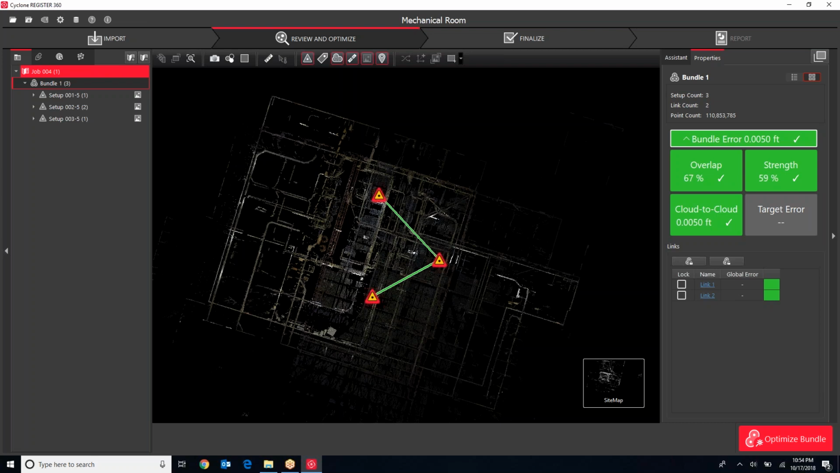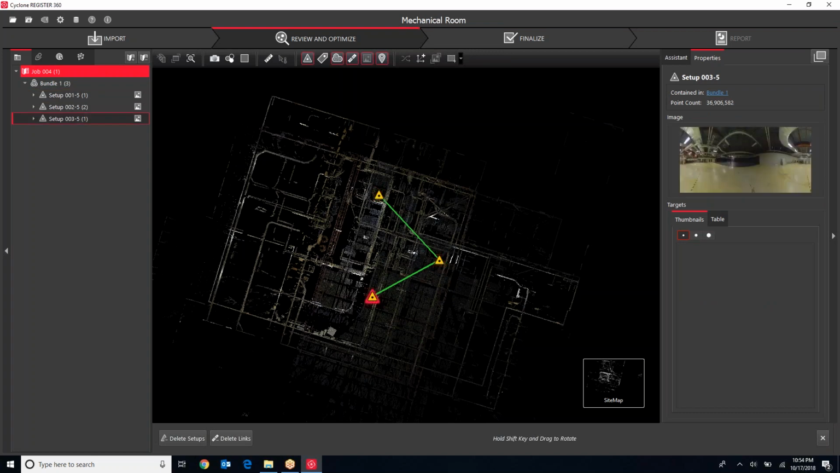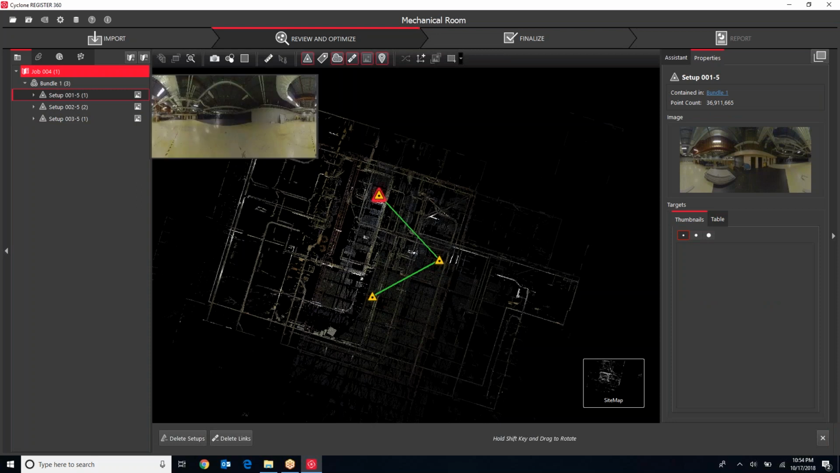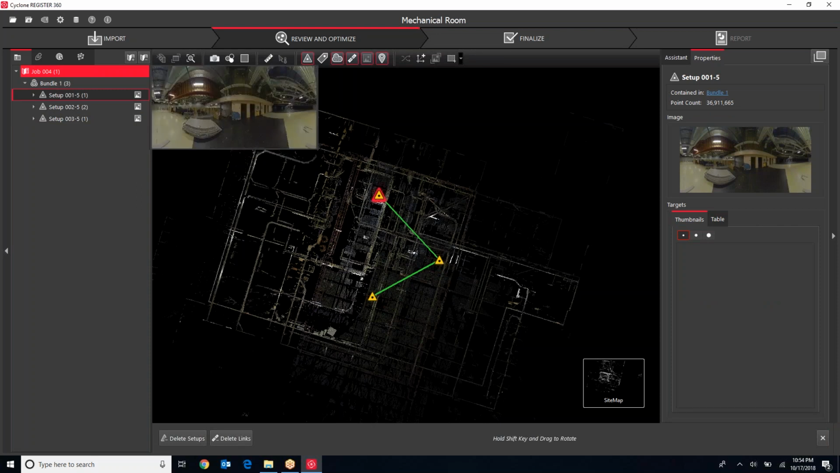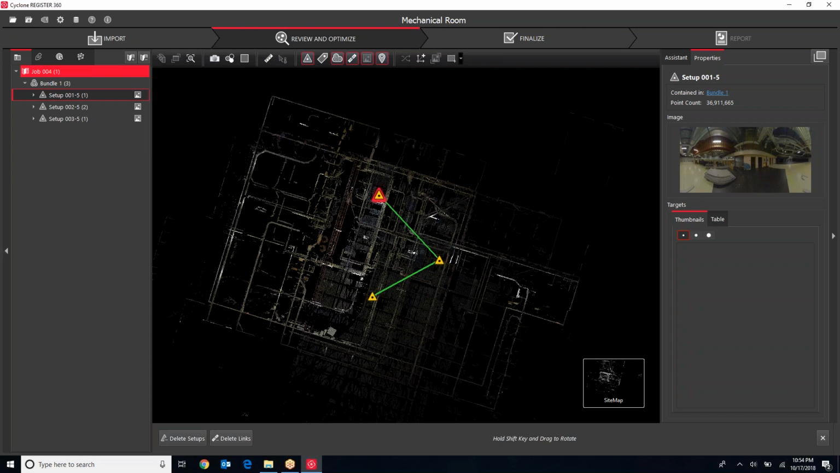Left side, we have got one bundle containing 3 scans, and these are the 3 different setups. If I click on the setup, it'll get highlighted to show me where it's at. Also, I get a little thumbnail view here, which helps me look at what the scanner saw at the time. Let me orient myself. The middle part is a map view.